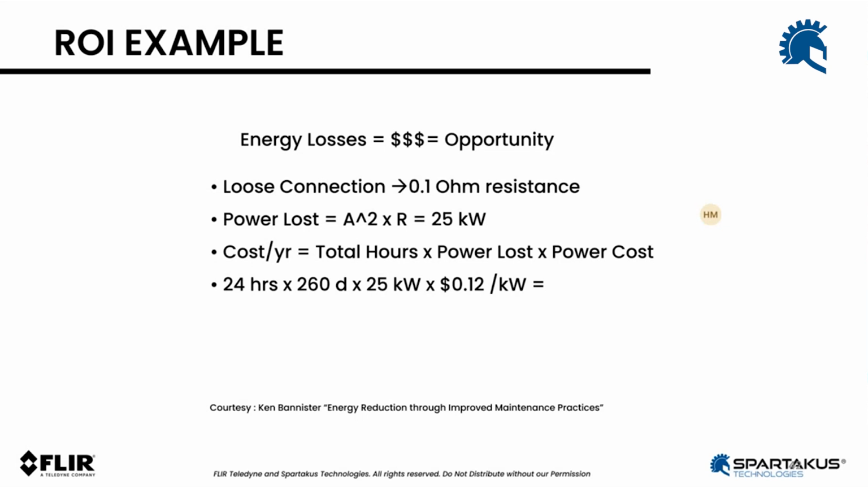We know the kilowatt-hour cost, and then we can just do basic math and arrive at some calculation of savings: fixing the problem saves us this much, and that more than pays for the investment in the infrared cameras, the technology you need, and software like Spartacus APM. So again, just some examples. This one is more general, in terms of being able to do your own calculations and come up with an ROI for the investment.